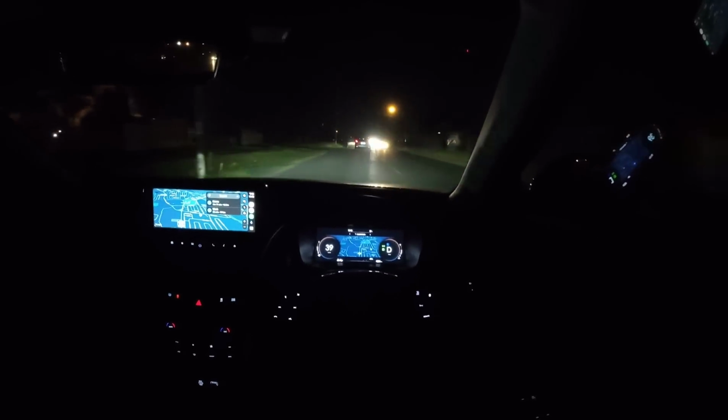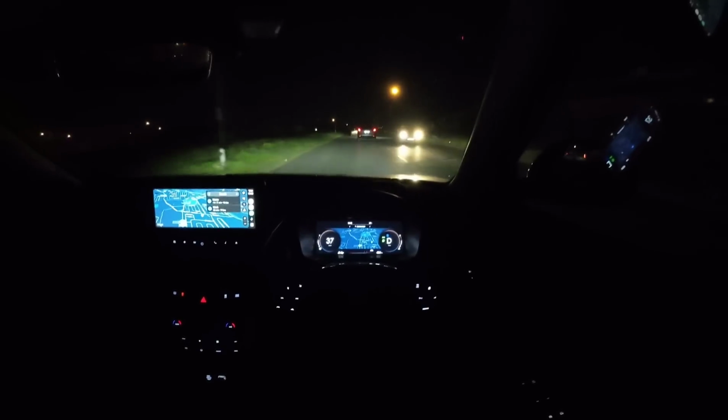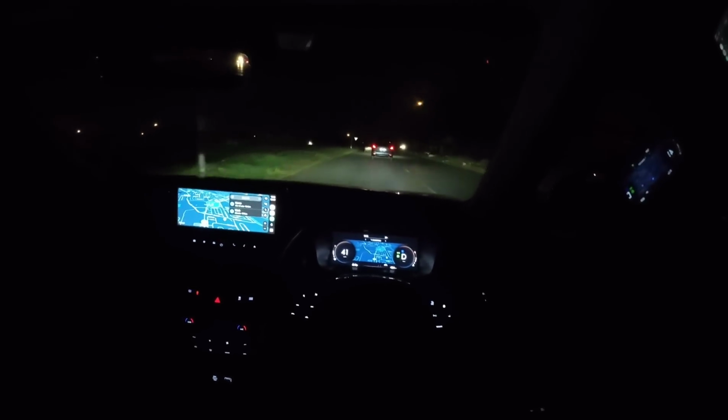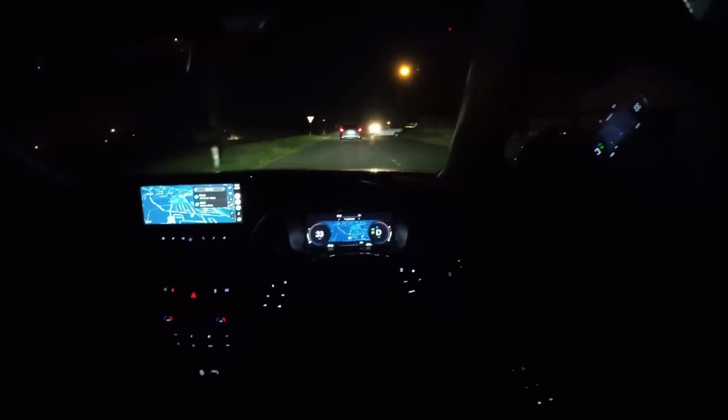But for now, we're just driving in Kasi at night. There's nothing much really happening, but we're going to get to the highway soon, because we have to get to the N3, and then we're going to join the N1 at some point, going all the way to Pretoria, of course.